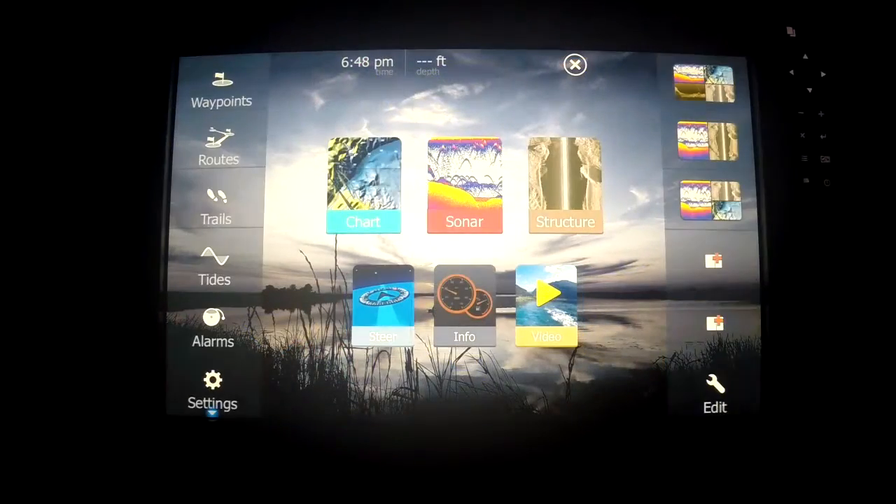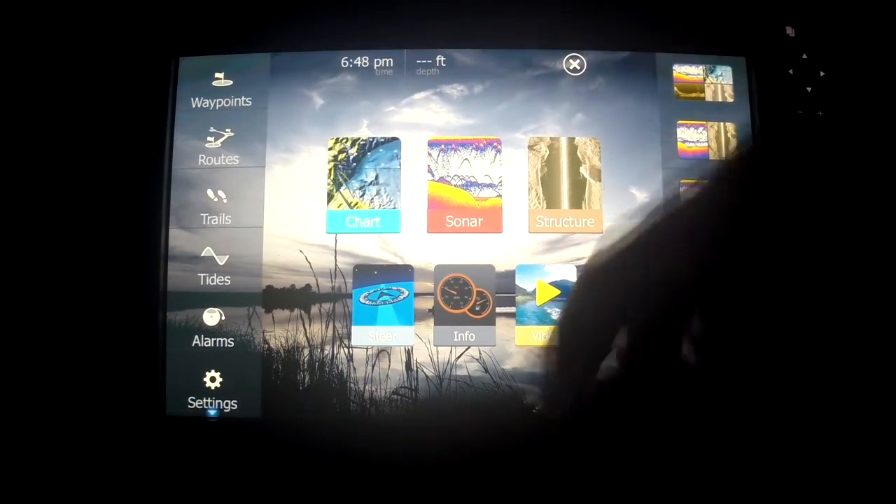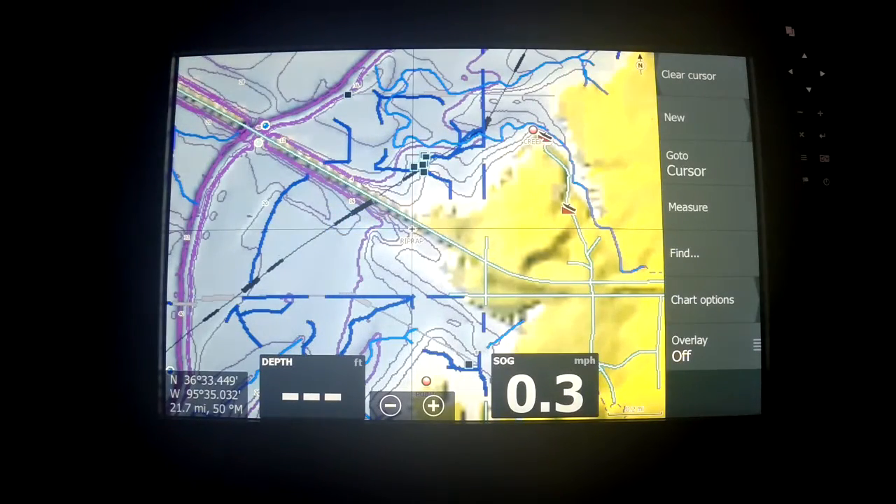So let's go to our home page. Let's go to our maps and let's zoom out.